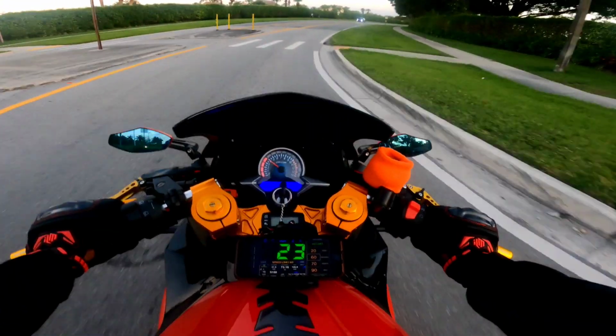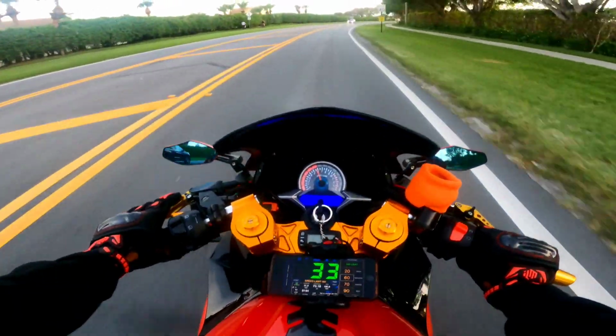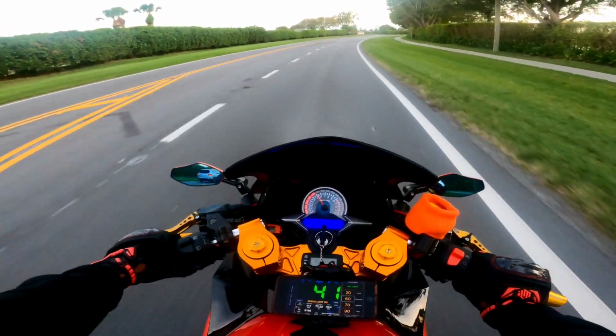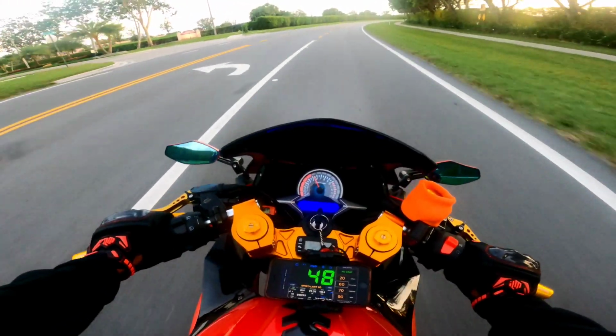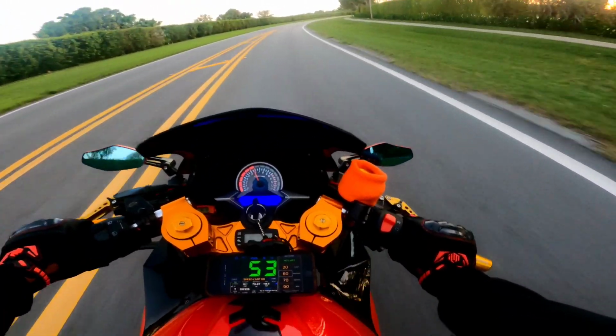Alright. So yeah, nothing new. Just letting the oil heat up, run through a little bit. Man, doing an oil change on this is a lot more difficult when you got an oil cooler, but you got to get it done. And I'm not gonna do another one for a little while.